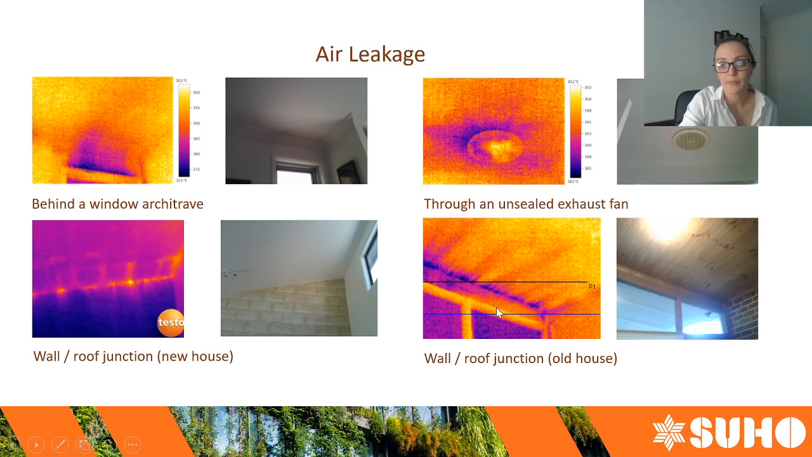This is another example of a wall ceiling join, but this one was an older house. This house was in the hills, and it was probably 40 years old or so, so these sorts of things are to be expected. It's possible that this junction here wasn't quite finished on test day, but when I come in to do a blower door test, there shouldn't still be any work like this to be done.